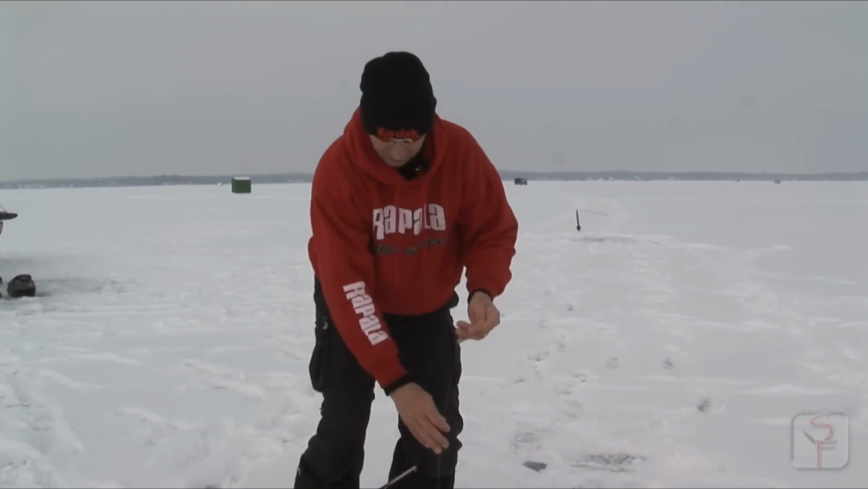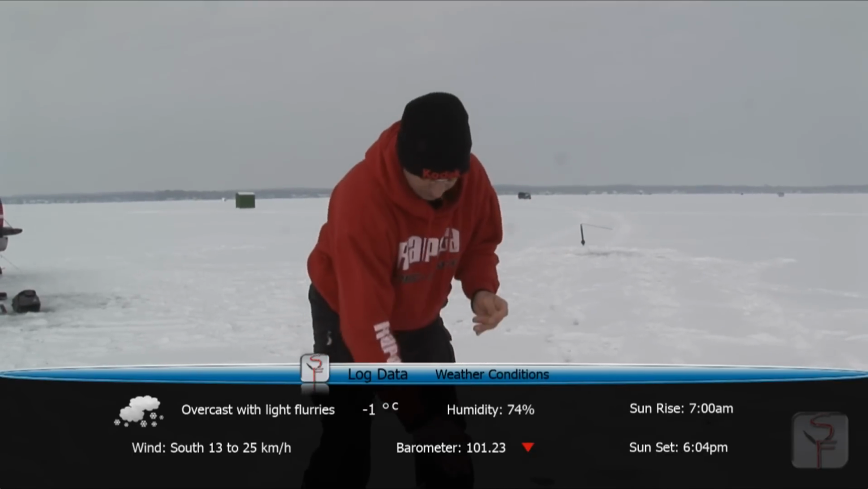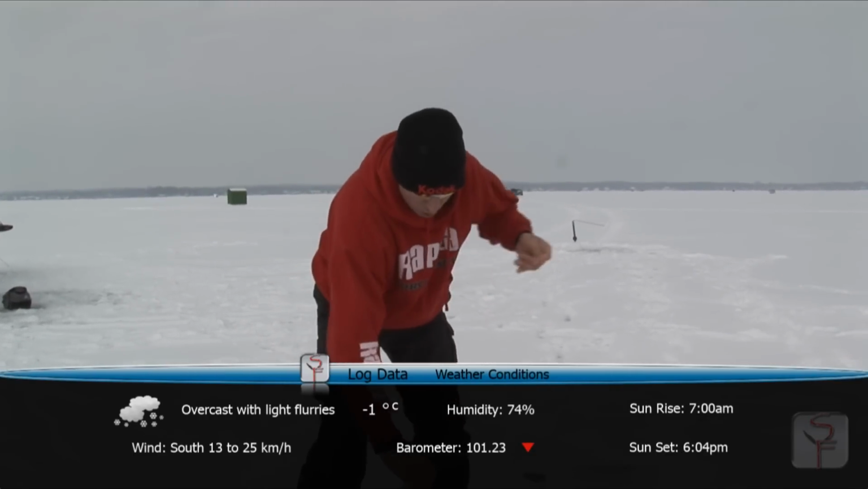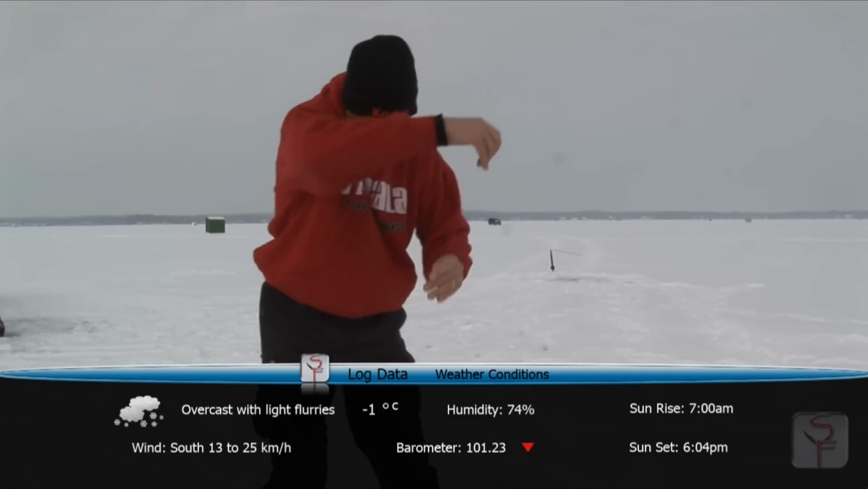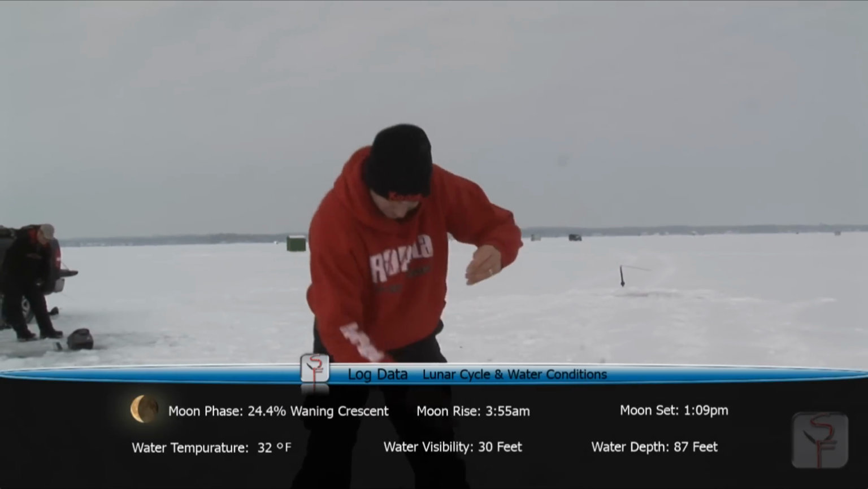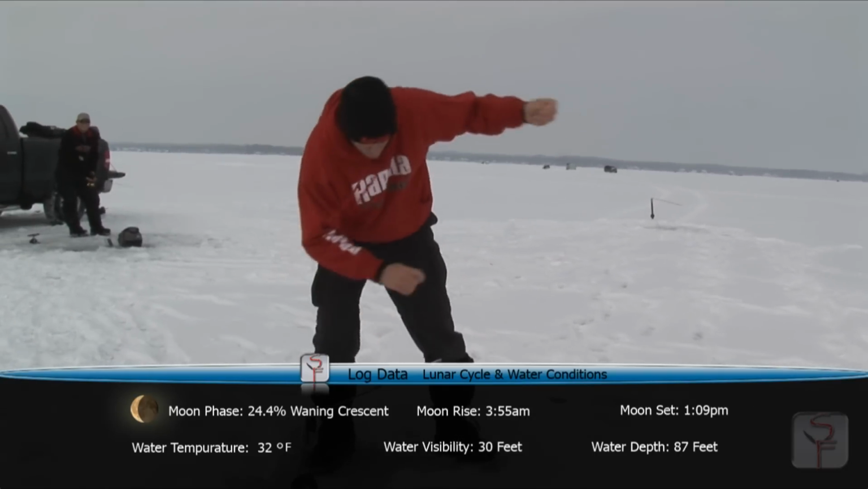I think I got a big Laker. Possible. He's dogging me good. It's either a big whitefish or a big Laker. Oh, he's running toward me now. Could be a big whitey. Oh man, I'm nervous. Oh, it's a big whitey. Huge whitey, I think.